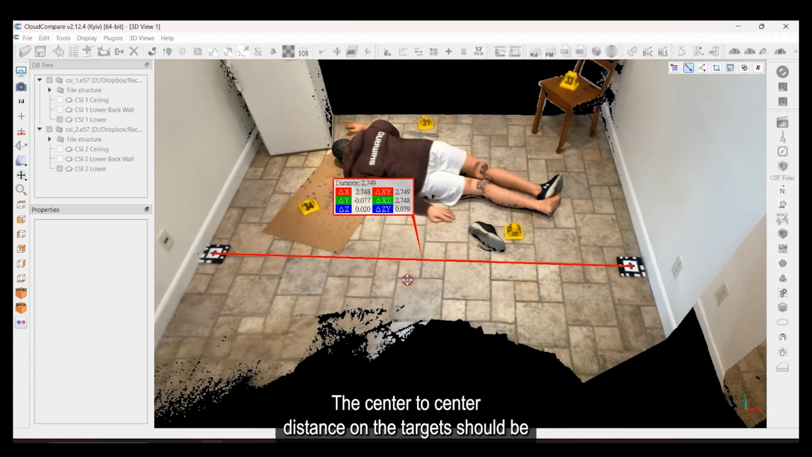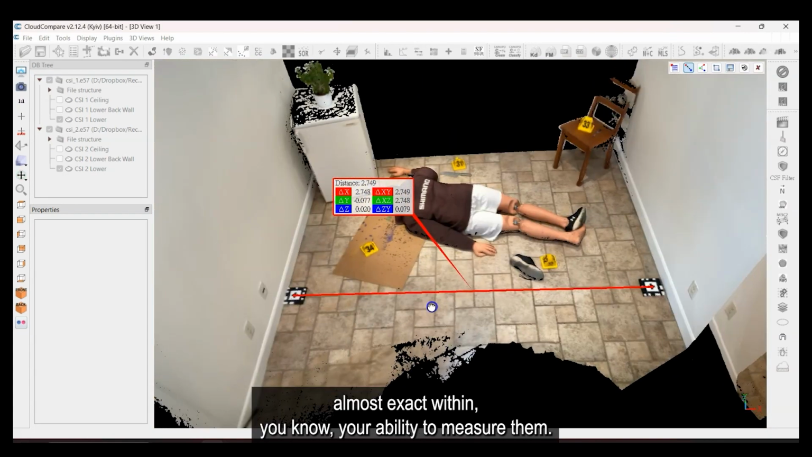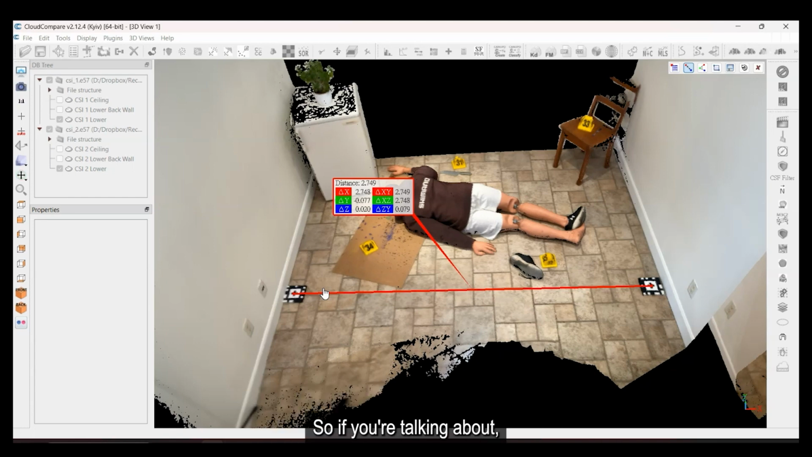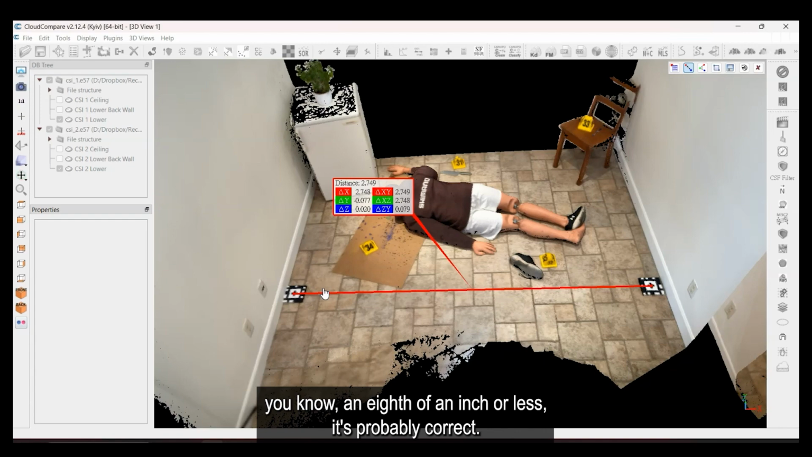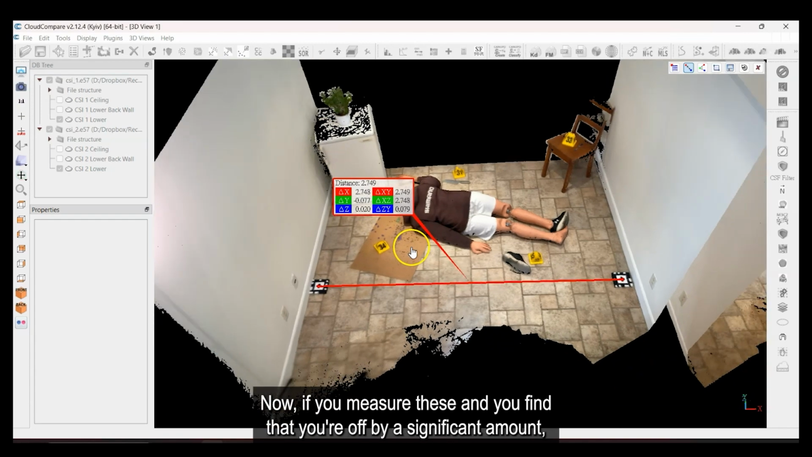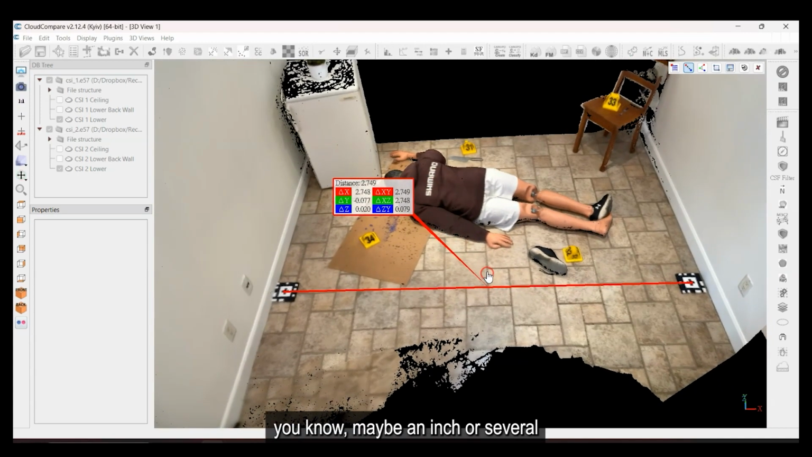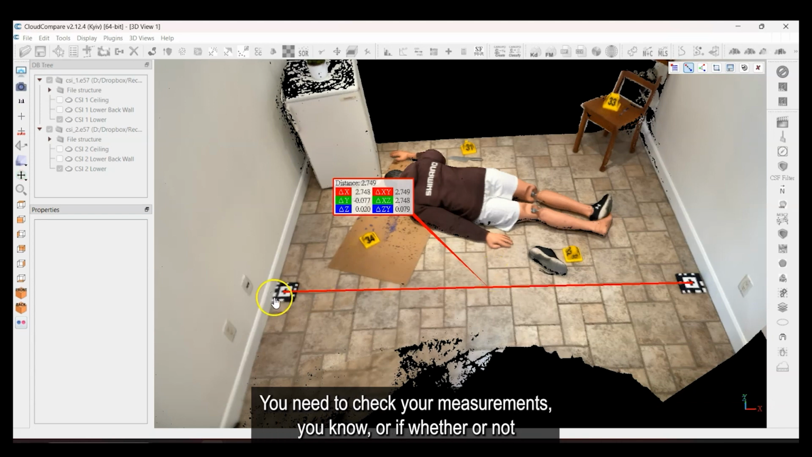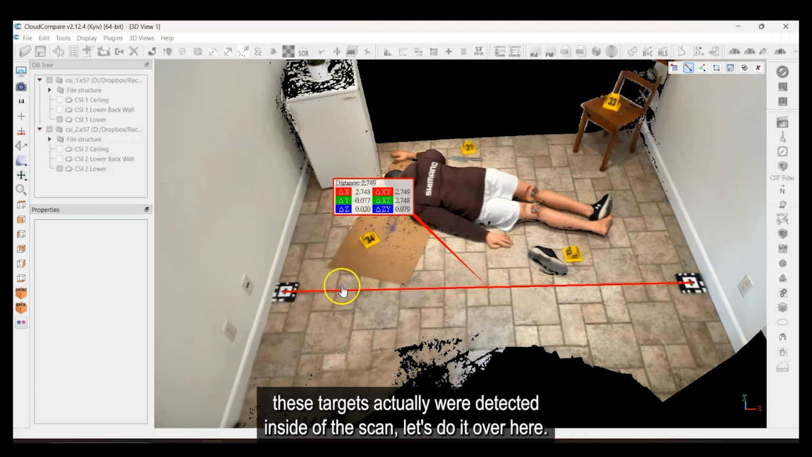The center to center distance on the targets should be almost exact, within your ability to measure them. So if it's a couple millimeters or a few millimeters, that's not too bad. Okay, so if you're talking about an eighth of an inch or less, it's probably correct. Now, if you measure these and you find that you're off by a significant amount, maybe an inch or several millimeters, a centimeter, then there's probably something wrong. You need to check your measurements, or whether or not these targets actually were detected inside of the scan.